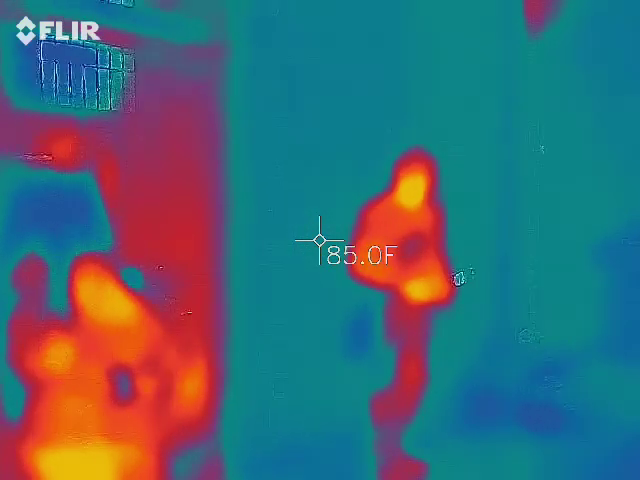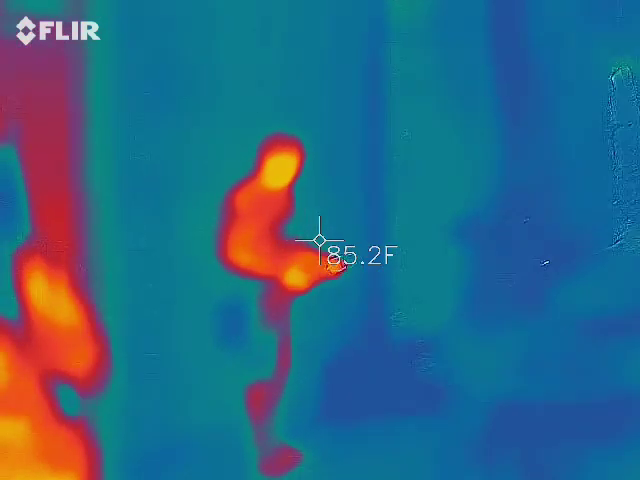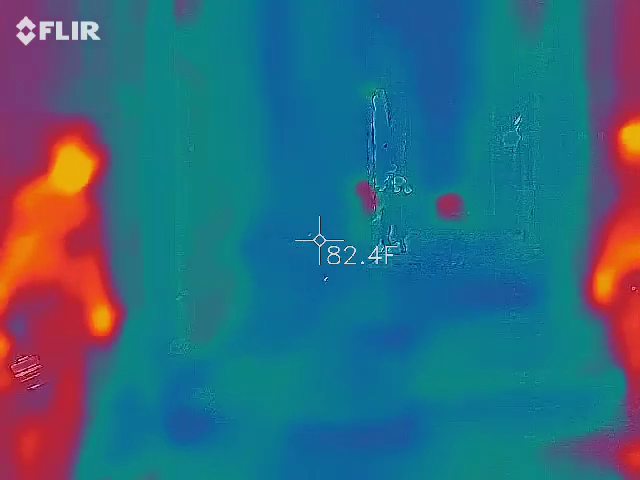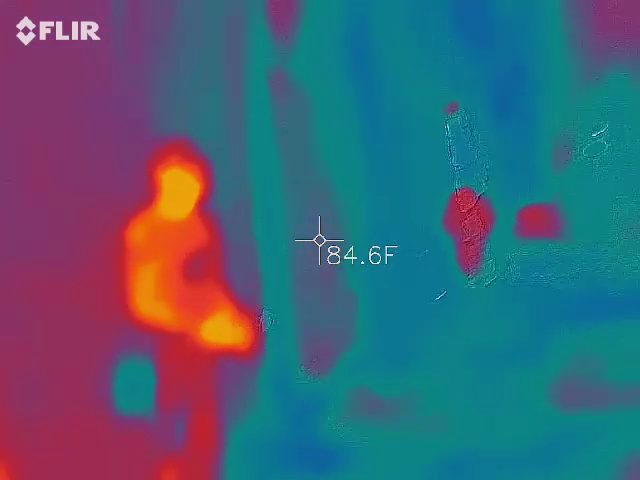We do get weird stuff out of here. I have caught the air conditioning coming out of that door. It does go to the bottom. It just comes out in a straight oval. And at times, there will be an outstretch or a little